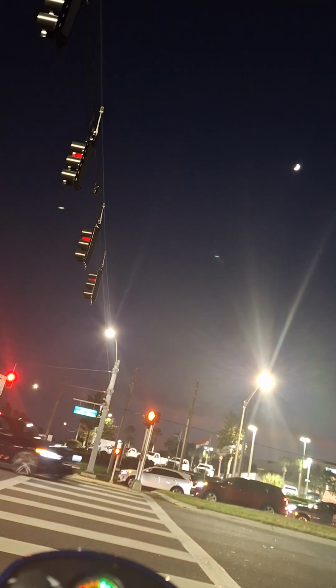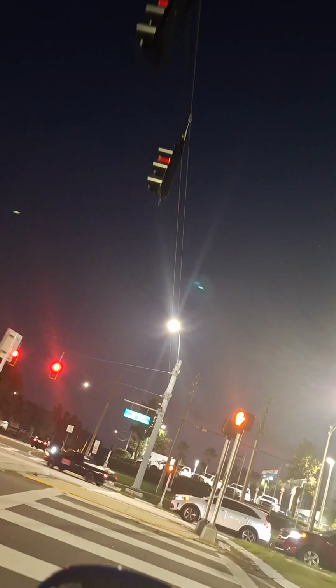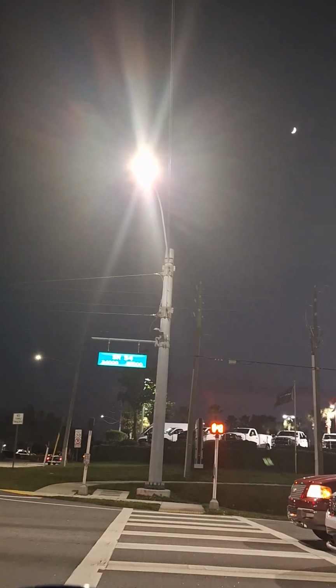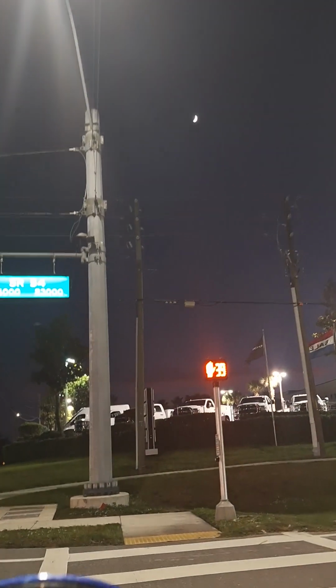But this is okay, especially if you're going to be around a well-lit area like this. Crossing the street, there's plenty of light from the car dealership that's going to be up here ahead of me, as well as the overhead lights, the traffic lights, and things like that. So great coverage. You can see the video nice and clear here. You can see everything. Good coverage.